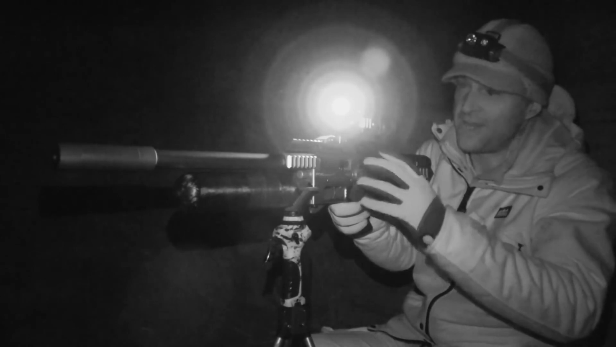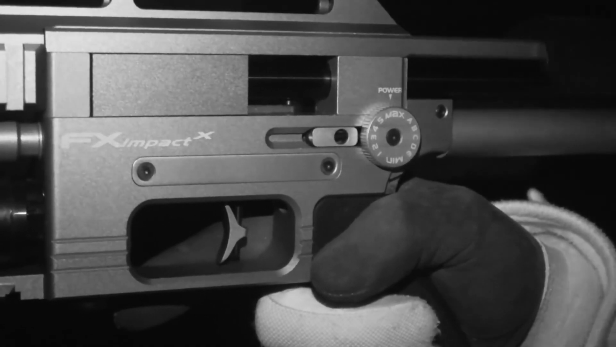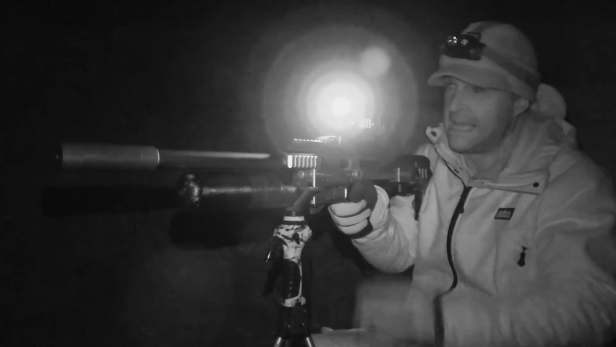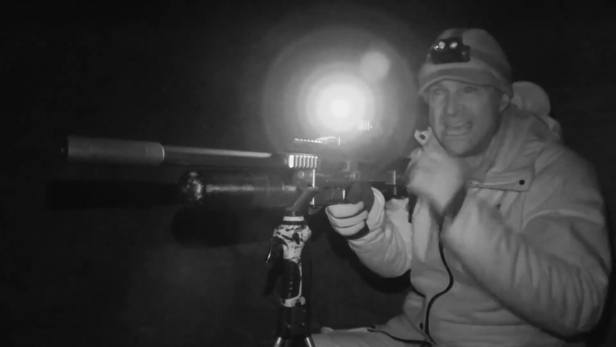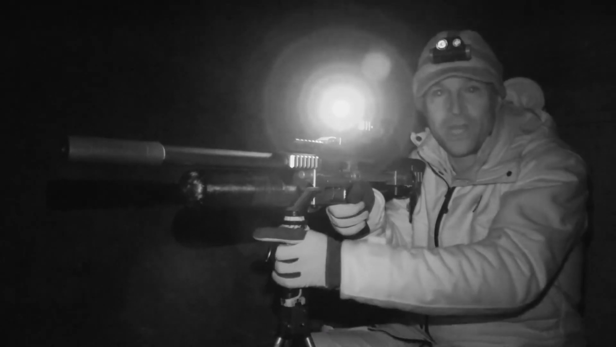And it makes for a really nice combo with the FX Impact MKII, which I've obviously been using quite a lot for ratting. Really handy having the high capacity magazine on here. Now, winter's rolling on, temperatures are getting colder, and the rats are really starting to build up on this farm, so I'm going to stop talking and crack on with it.